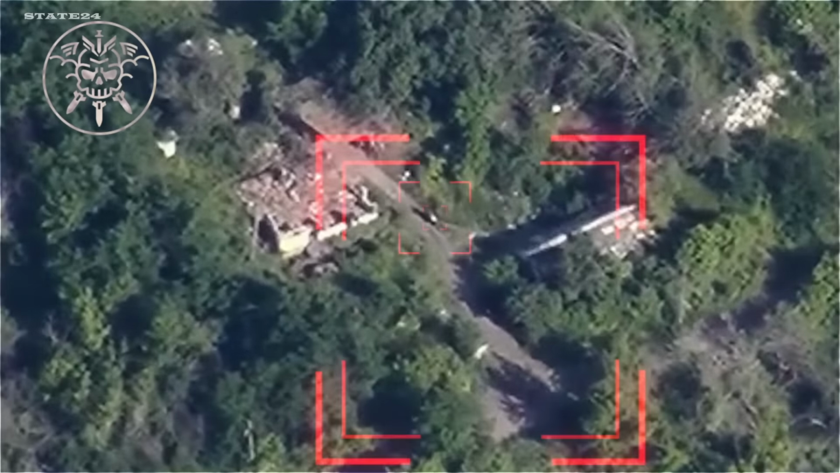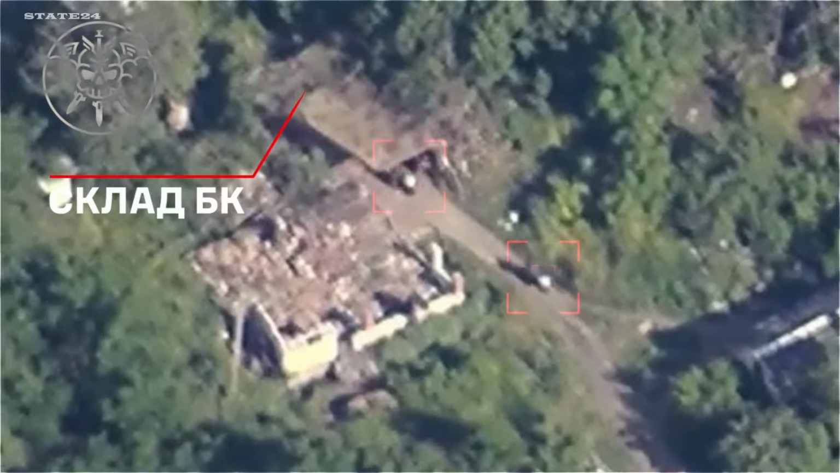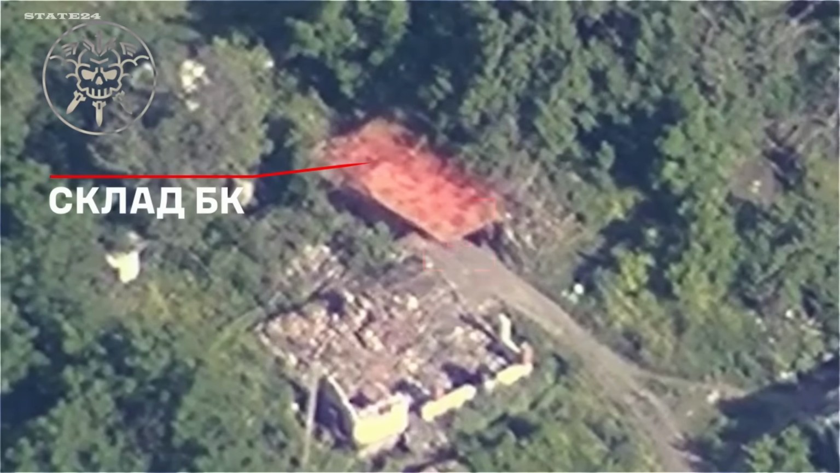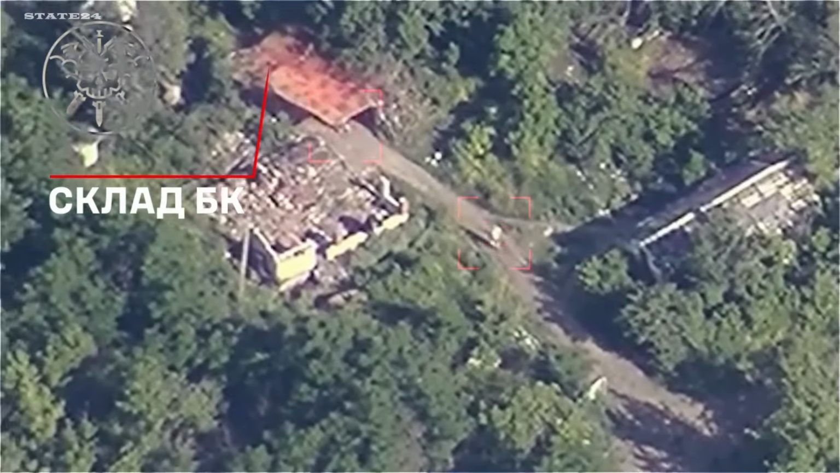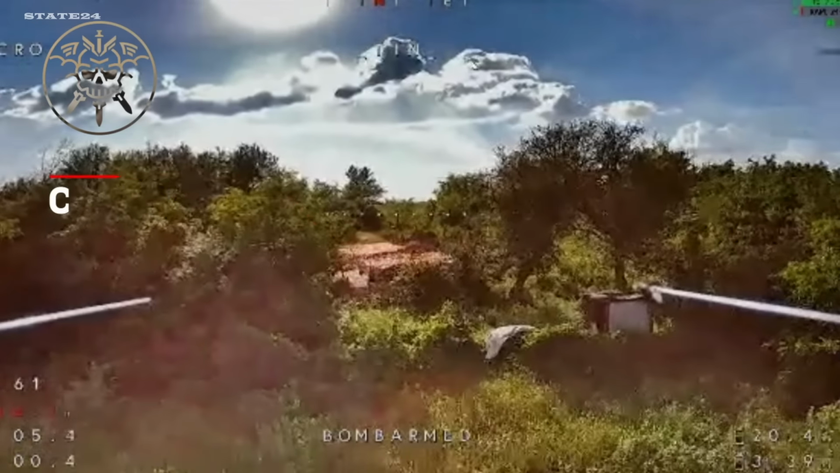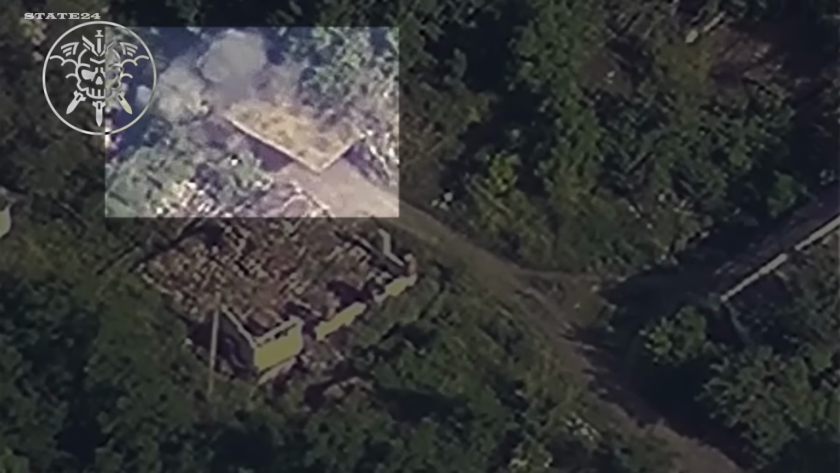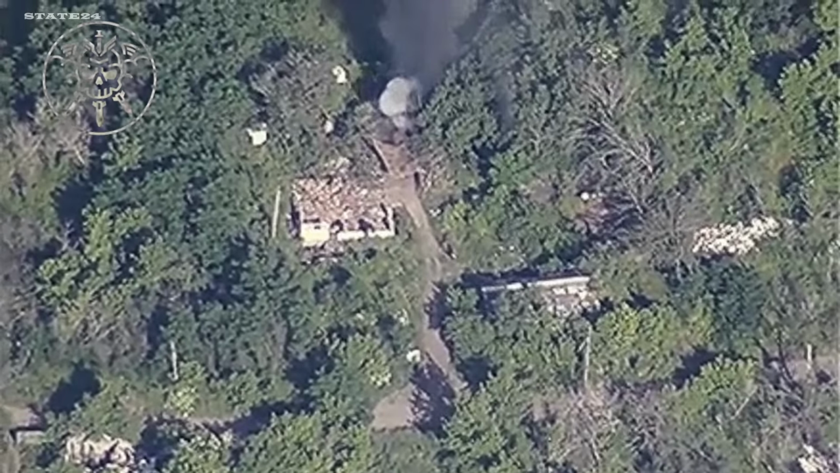Ukrainian Rubaka reconnaissance drones spotted a Russian assembly point in the Pokrovsk region. Multiple soldiers, same location, using it as a base. That's exactly the kind of target FPV drones are built for. A high-explosive drone was sent in. 1 strike, 1 position. Concentrated troops with no drone defense, completely exposed. In this war, gathering in one place has become one of the most dangerous things Russian forces can do.